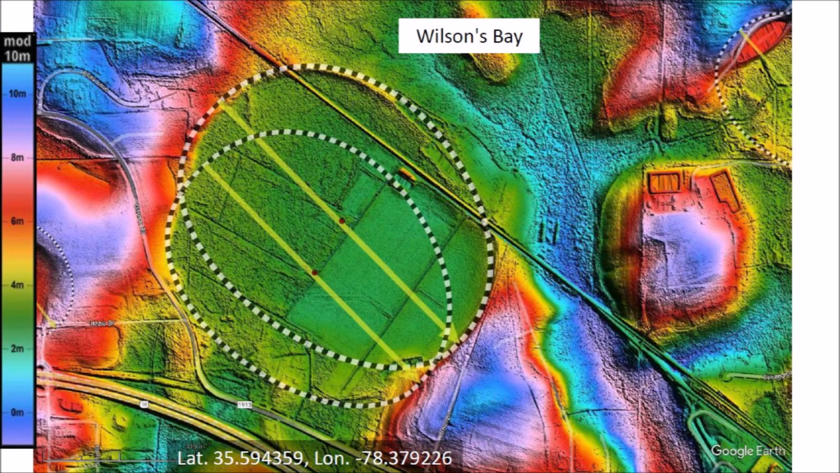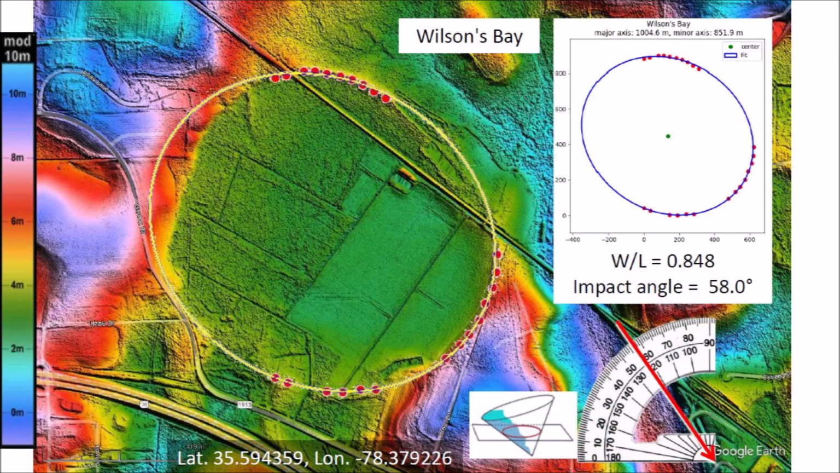Michael Davies, who is the author of the LiDAR visualization tool for Google Earth, interprets Wilson Bay as two overlapping bays of typical proportions. There's a link to the visualization tool in the description of the video below. It is important to notice that the points on the well-preserved perimeter of Wilson Bay can be fitted with an ellipse using the least squares method. This conic section corresponds to a cone inclined at 58 degrees.